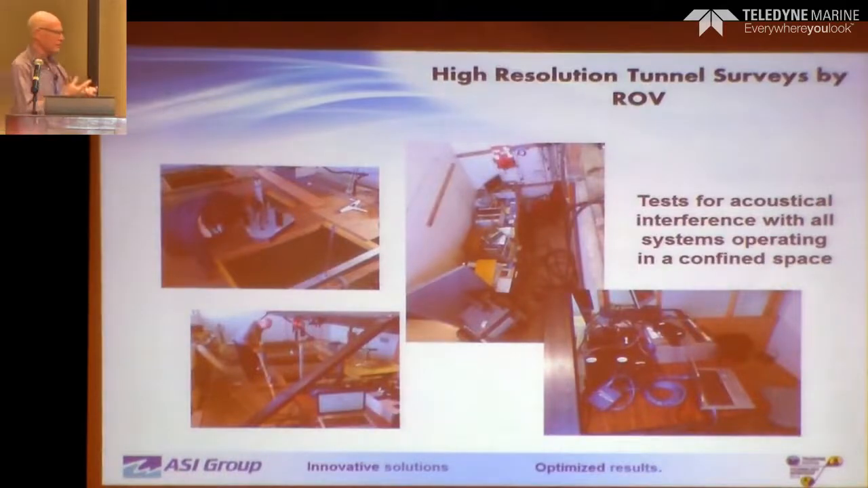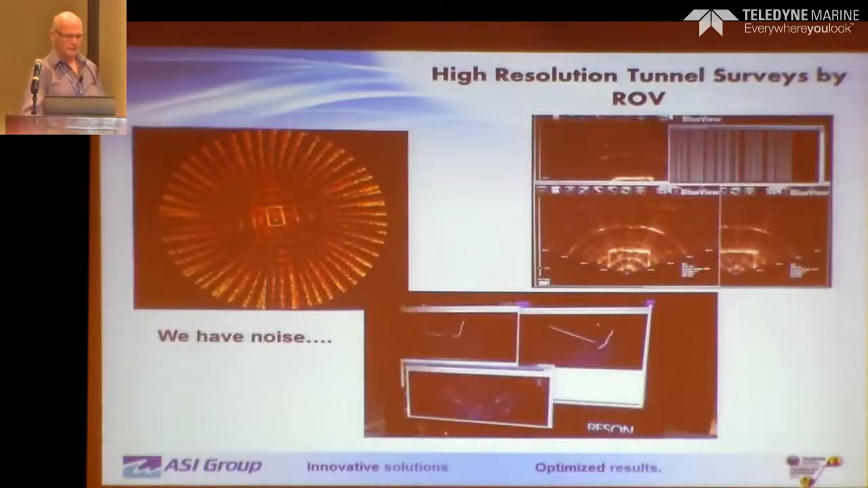So we've got 3 7125s, 3 BlueView systems. We had a Tritech sonar, which just came with the machine, and a DVL, because now, same thing, we have to know where we are in the tunnel, and the cable payout was not going to do it for us. So we put them all together and then fired them all up. So we have noise. And so that really wasn't a surprise. And now how are we going to get rid of the noise and how are we going to manage it?